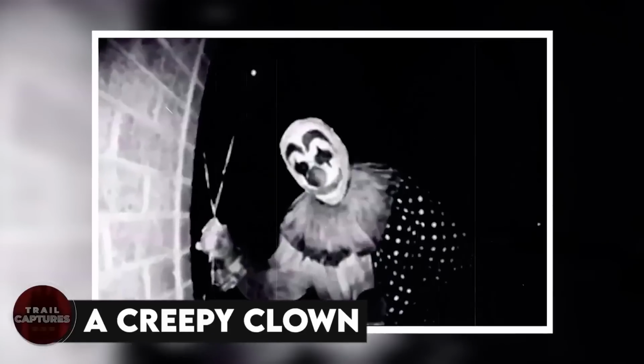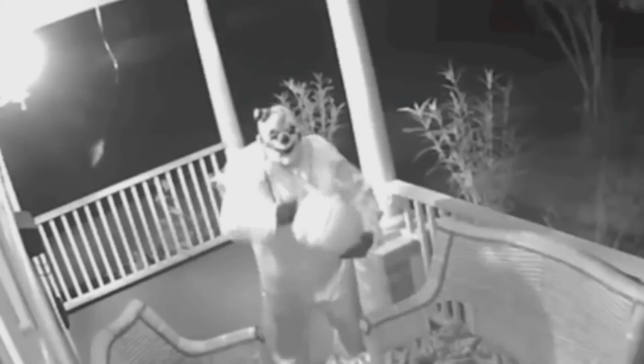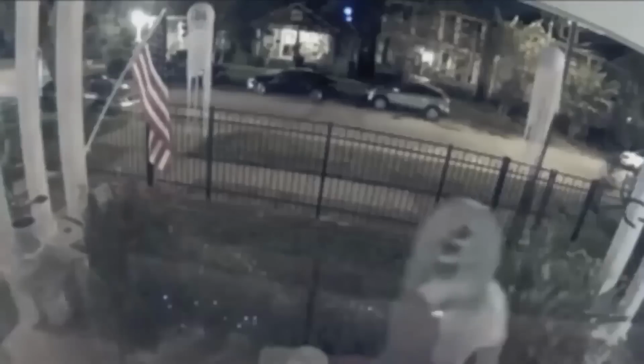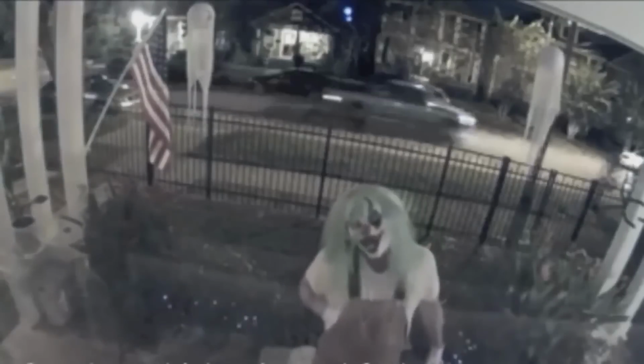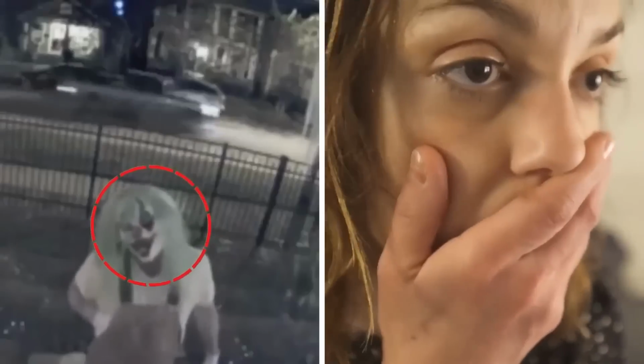A creepy clown. What would you do if you woke up one day with someone knocking on your door, and when you check the camera to see who it is, you see this? You would be pretty creeped out, right? Well, these people were too when a creepy clown was knocking at their door, asking them again and again to open it. They didn't open the door, but along with them, we all wondered, was it just a man wearing a clown costume? Or was it something else?